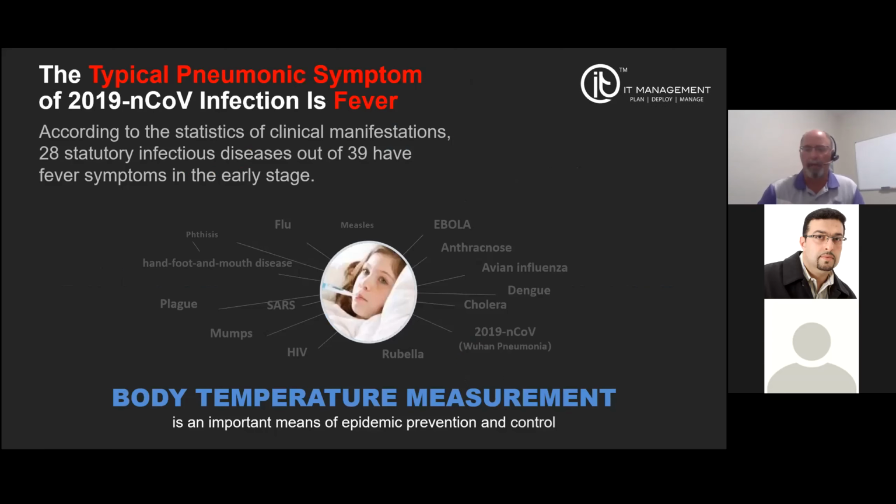One of the things that is probably as critical as anything in this space is fever. These are the top 28 infectious diseases out of 39 for which fever is the early stage symptom. So if we can detect fever early and often, we have a shot at getting our hands around this disease sooner rather than later, and keeping it from getting out of control. This is that containment piece, that early detection. We can immediately move to getting some resolution in place. And the typical symptom of COVID-19 infection is, in fact, fever.